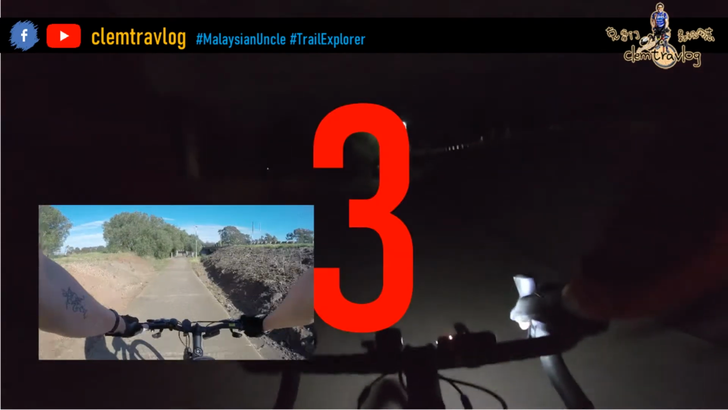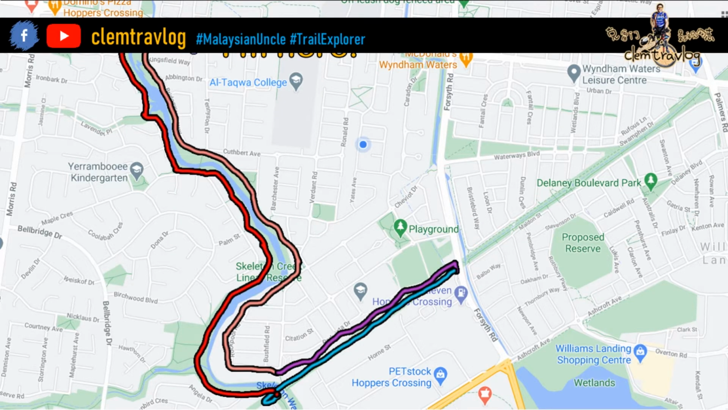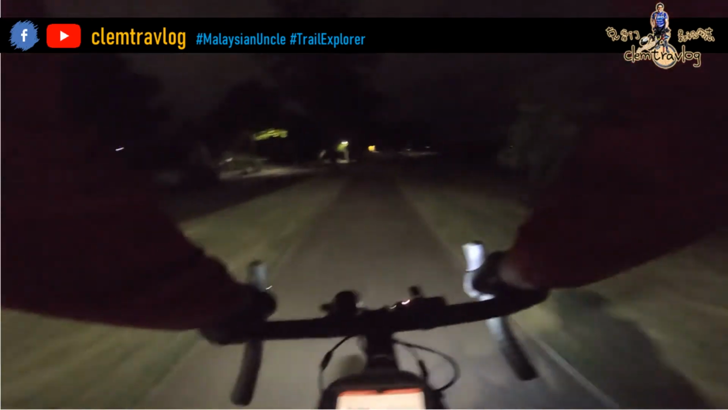Approaching SkeletonFed. We'll be starting in 3, 2, 1. Let's go! So this section will be alright because it is riding next to Main Street with street lights. So I'm still able to see things around. Once I reach Sawana Parade, it will be very dark. Wish me good luck.